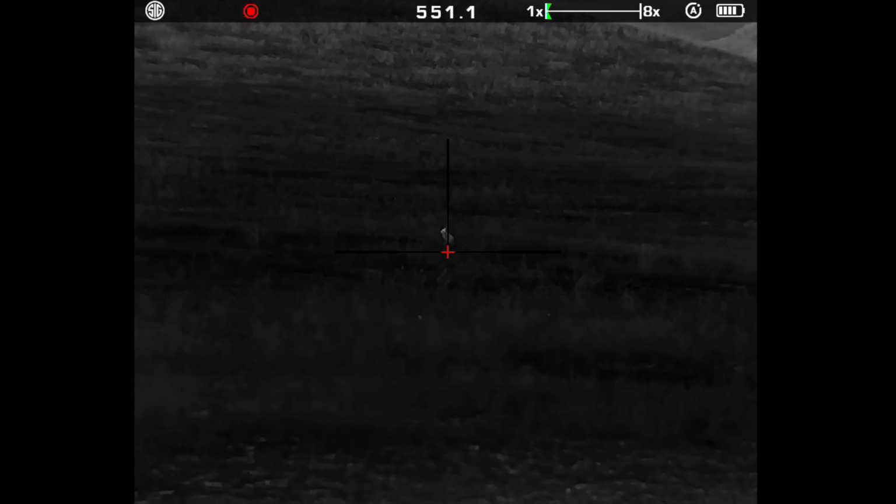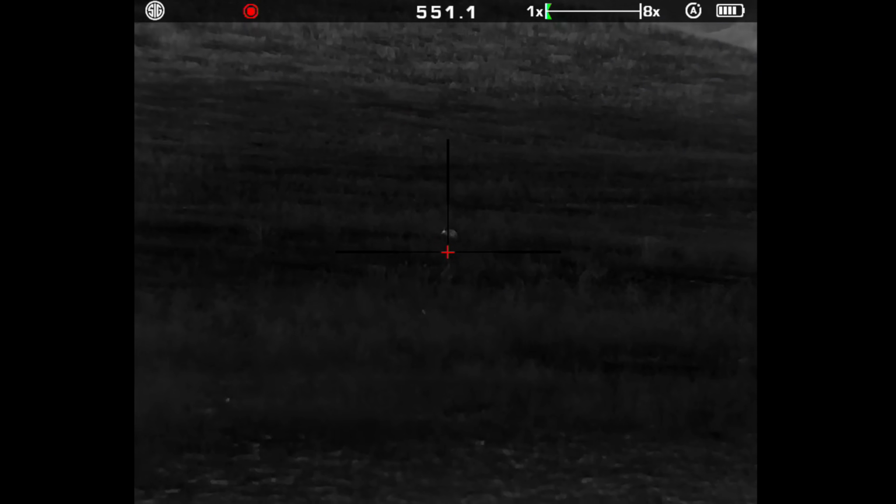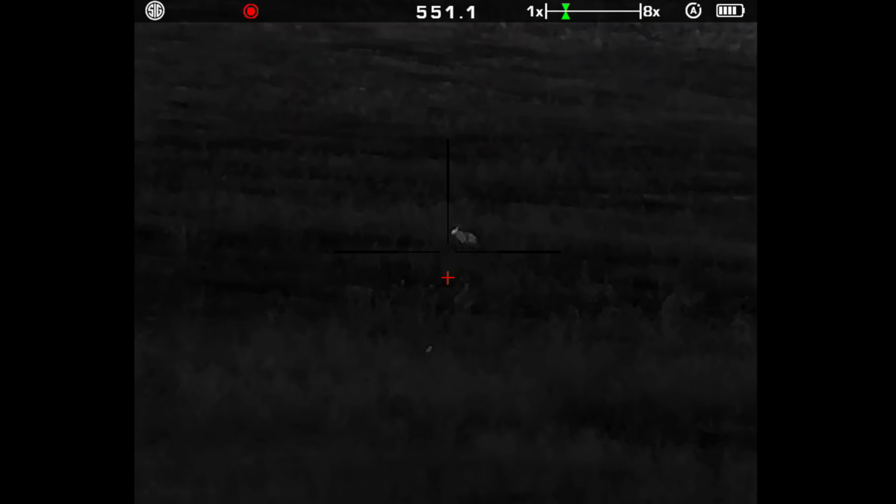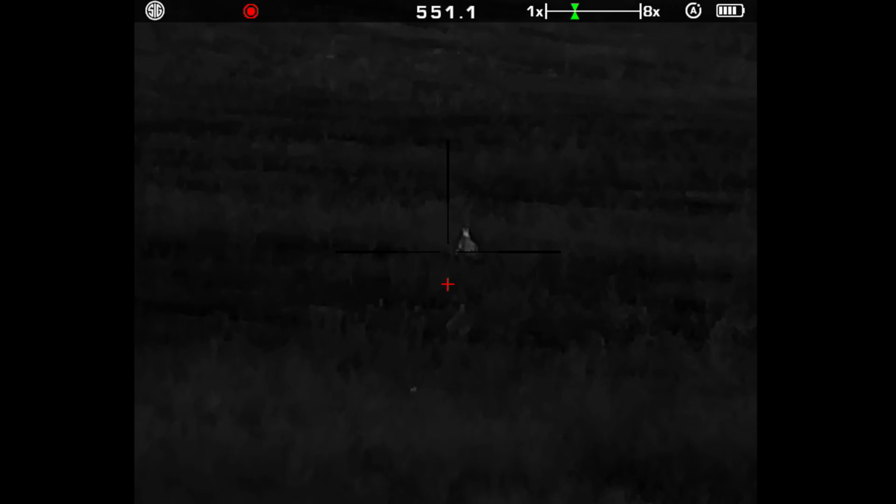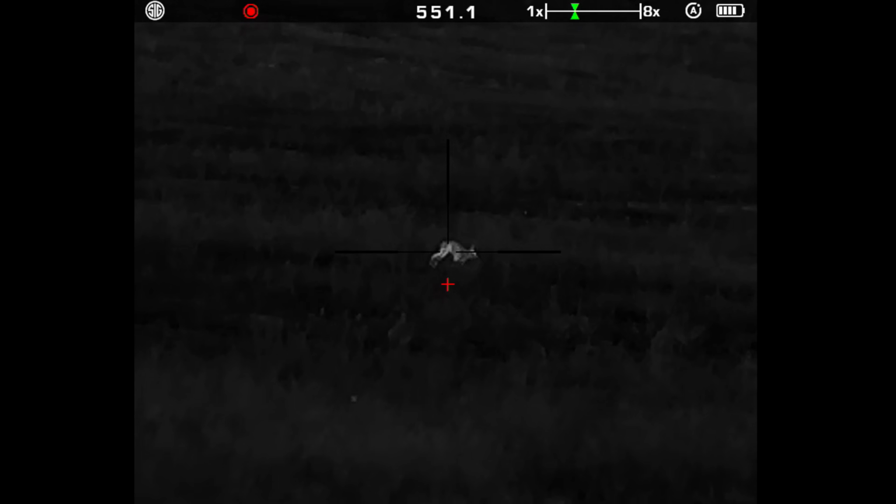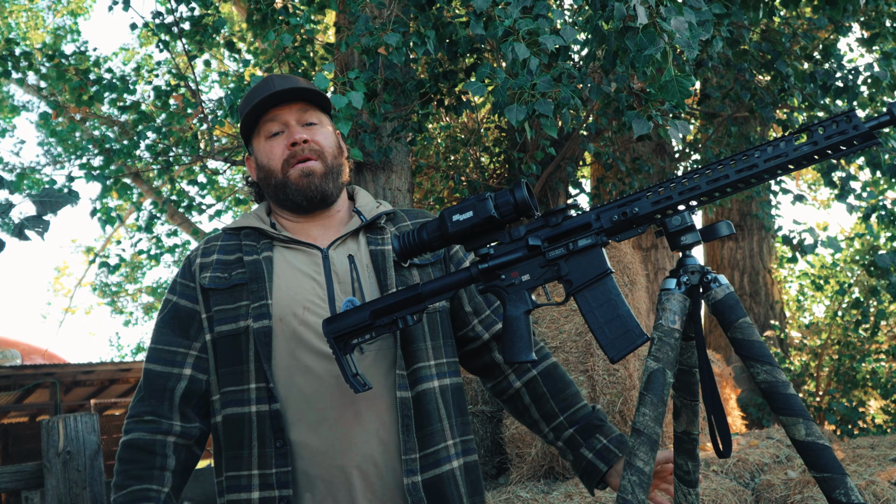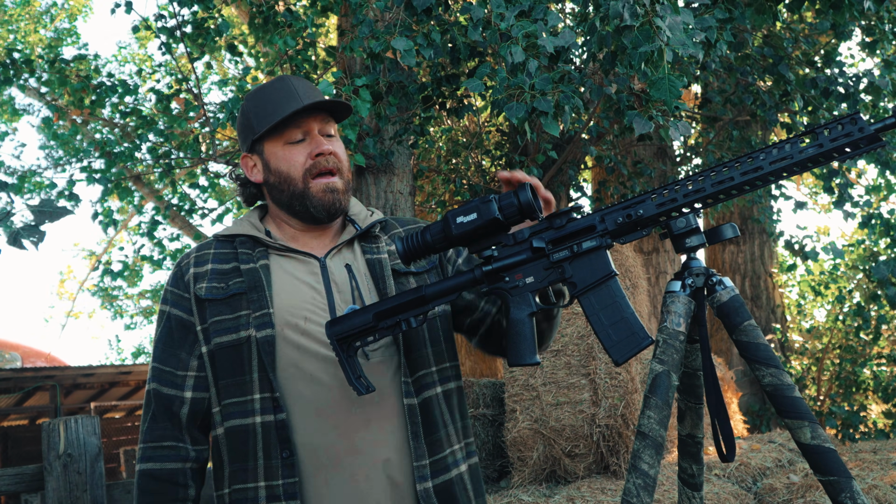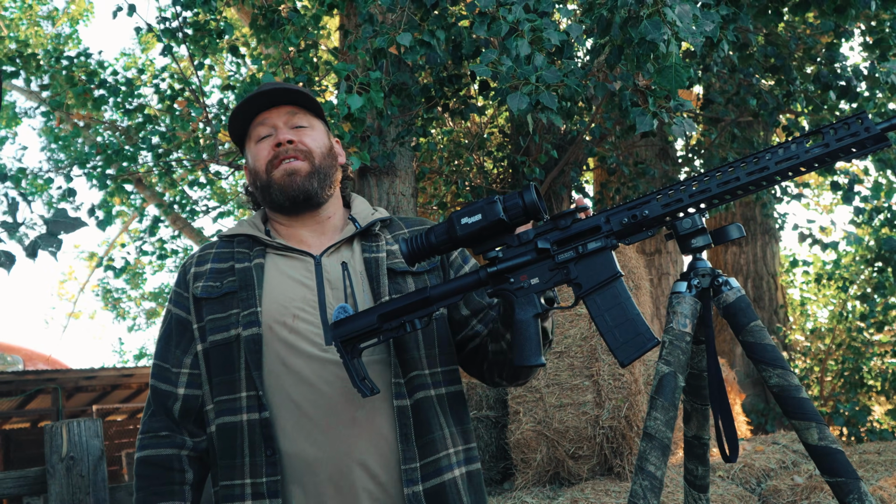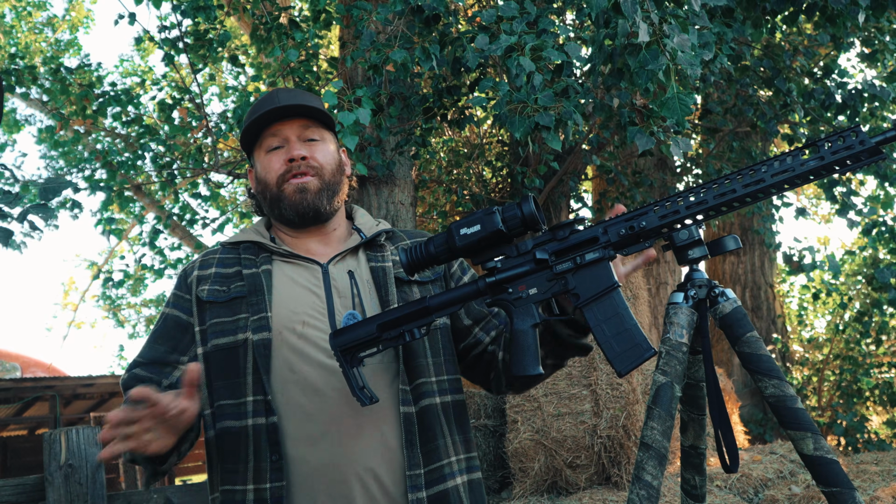So there are a couple other interesting things that are a little different than what I'm used to on other thermals. One of them is that most thermals, you have the ability to put them in standby mode. It shuts down the screen so it quits eating your battery, but it's still on, so you touch a button and it'll turn back on quicker than having to wait for it to start up. And in this case, this does not have that feature, or at least not right now. It might be coming in a software update from Sig, but right now, the feature is you can either have it on or you can have it off, and then there's a setting in the menu that allows it, and you can set the time, but after it holds still, it's the MOTAC.